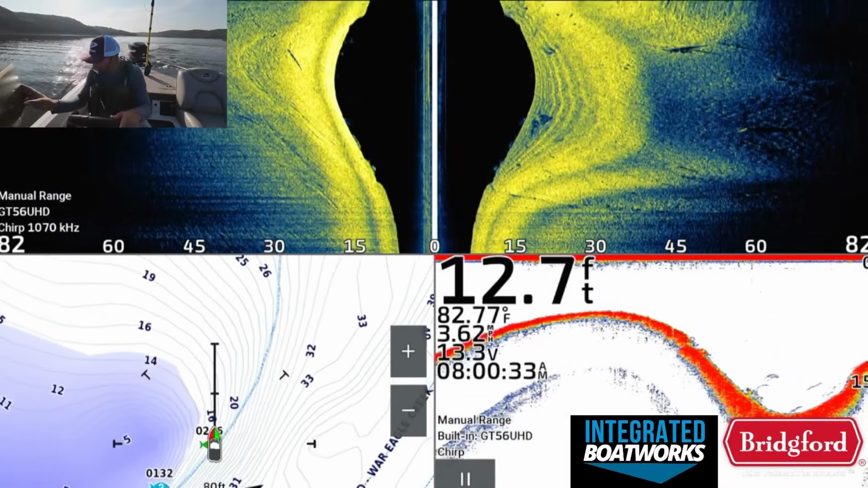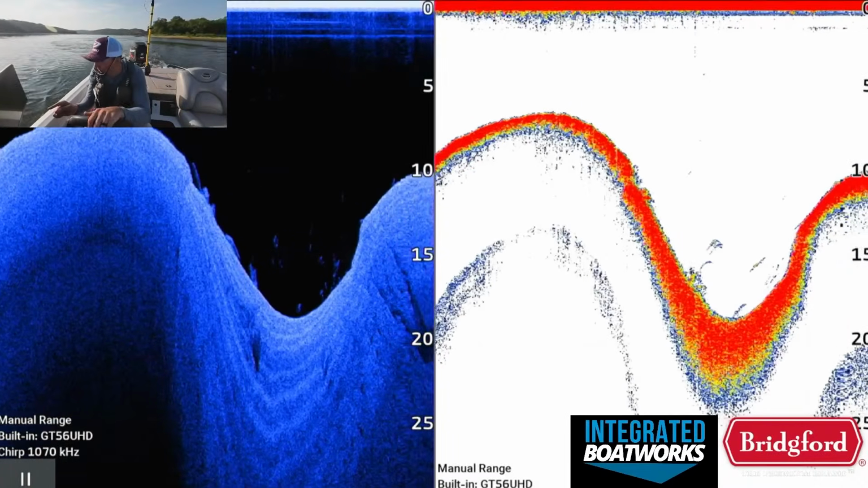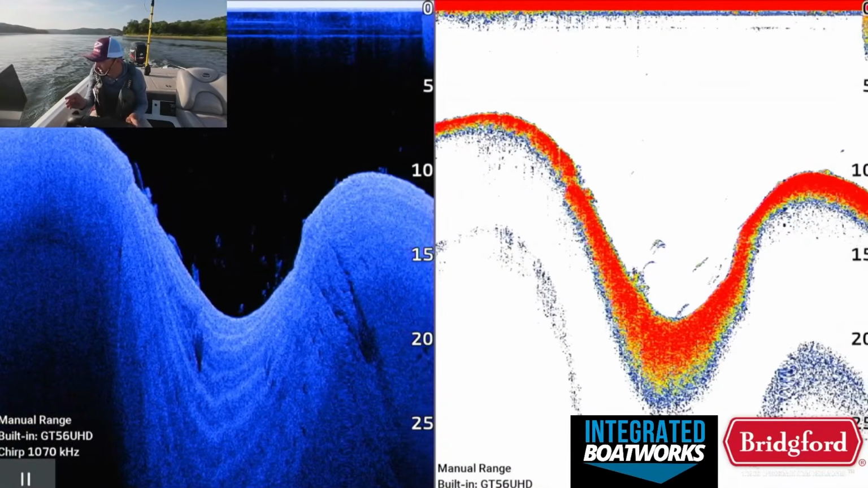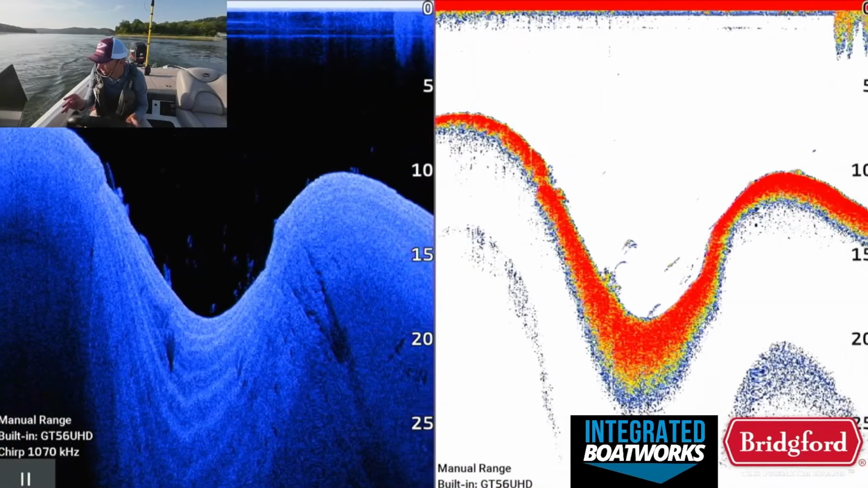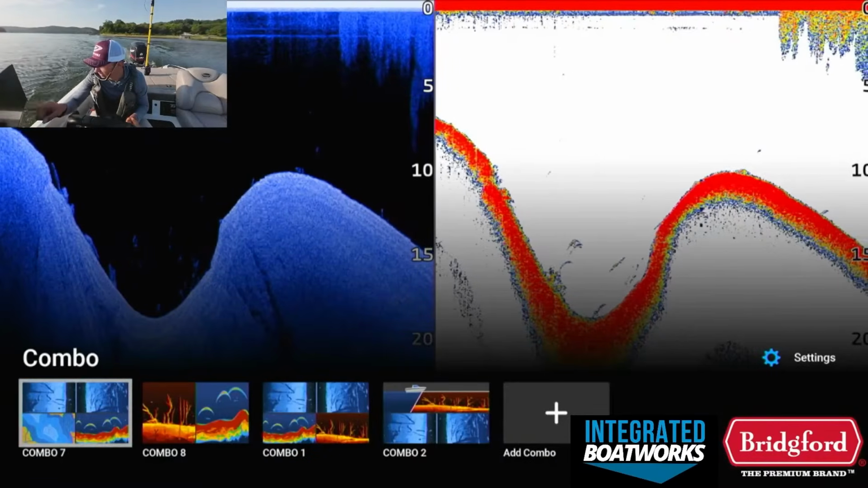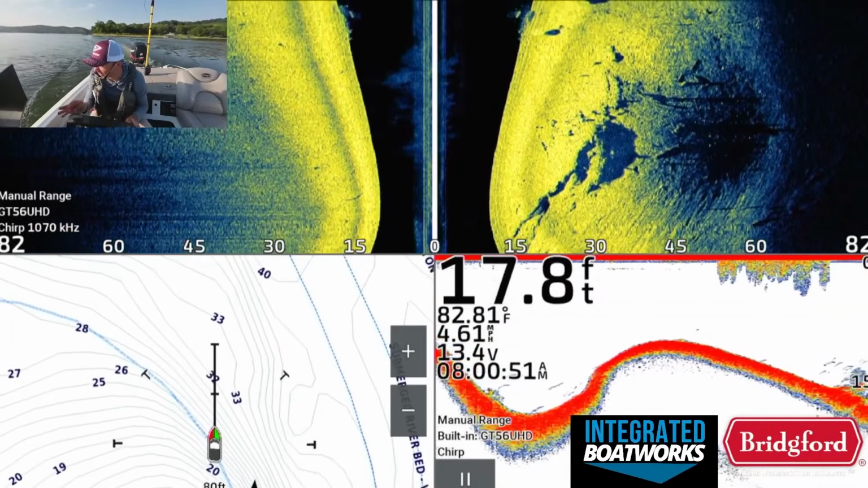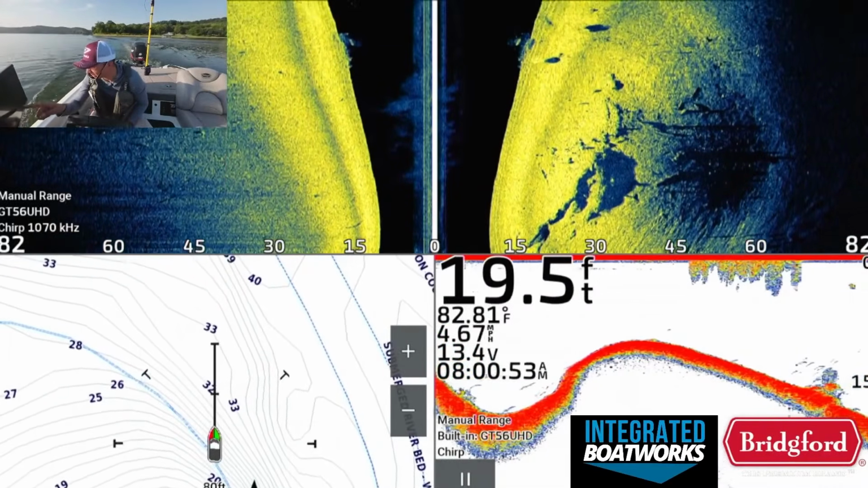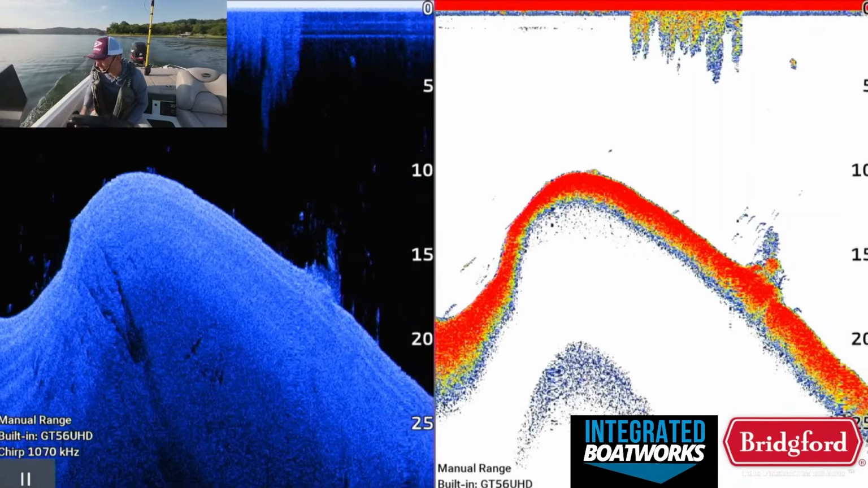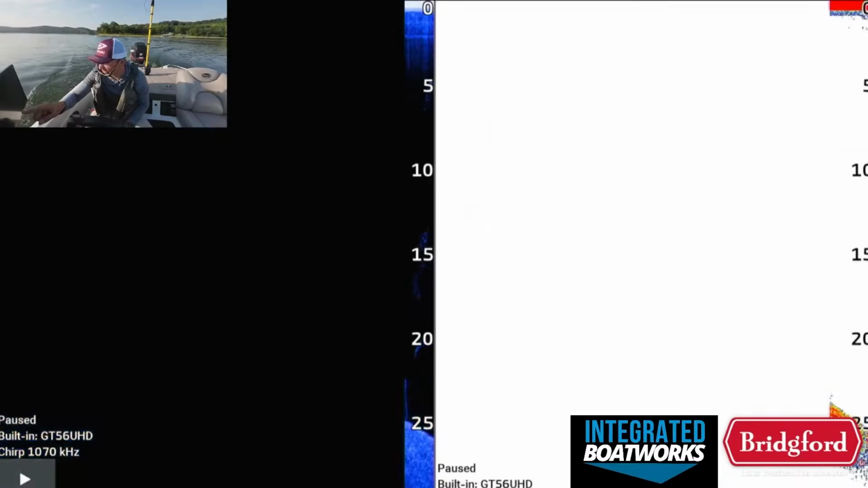That's where I saw that bass school earlier. There's still some decent fish down there. They're kind of in that little weird depression-y thing. I don't know. They're right on that waypoint though. Some rock and stuff down there. It's a big brush pile, some fish on it. Looks like there's some decent fish on that brush pile too. One or two decent arches. Okay, so let's mark this brush pile.